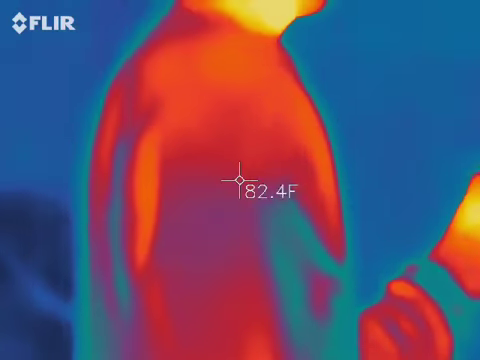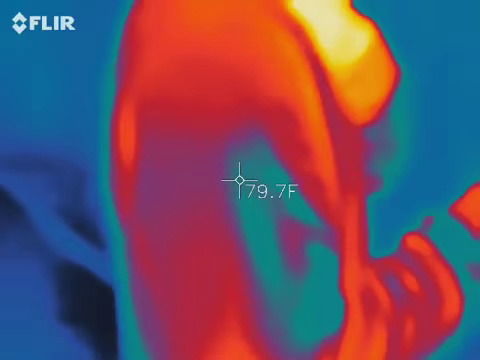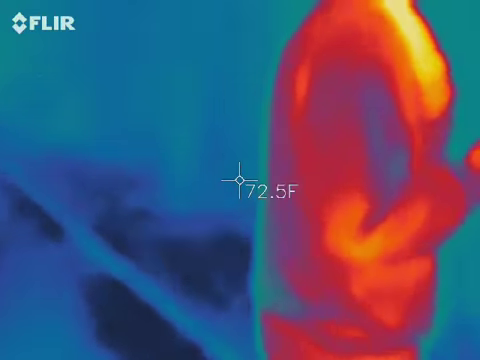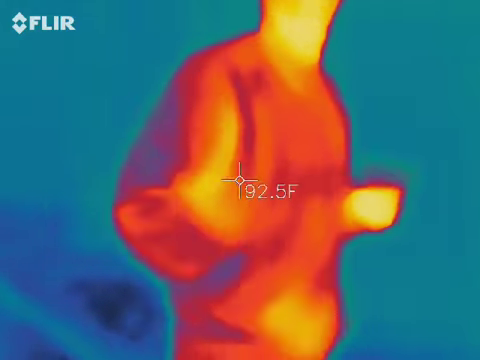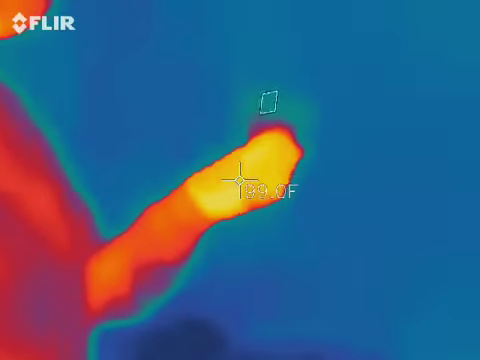What are you doing? Oh, look at that black right there. What's that? Wait, go back over on the wall. Look at that there. What is that? So that's just the floor? Yeah, it's just the ground. So that just means it's the coldest thing in the screen right now.